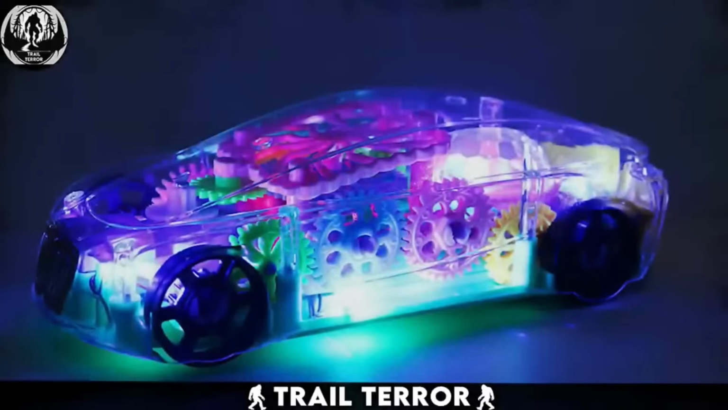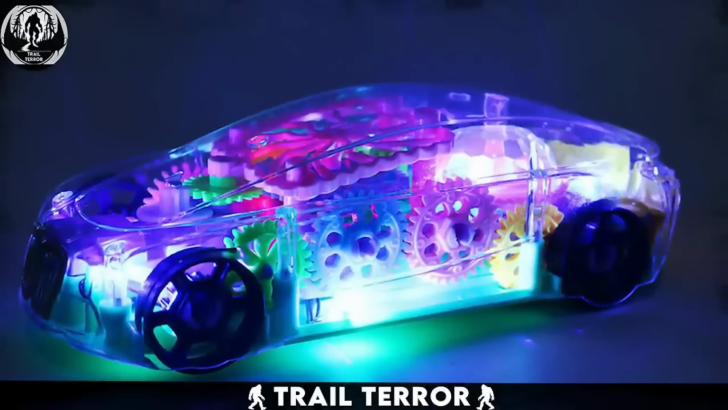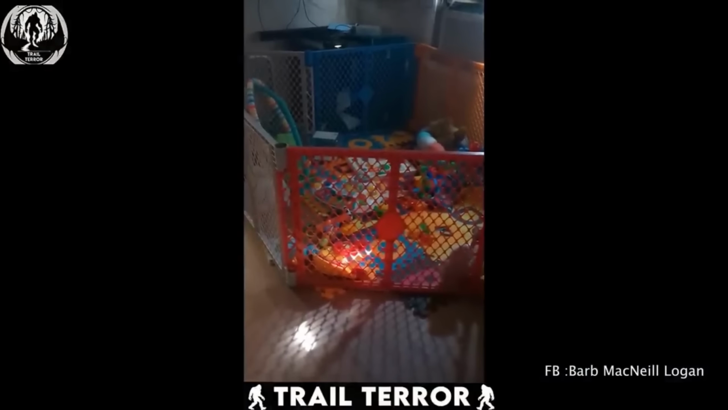Ever had one of those moments where your battery-operated baby toys just start playing on their own? Well, before you chalk it up to a glitch, maybe, just maybe, it's haunted. Just like what this homeowner experienced.